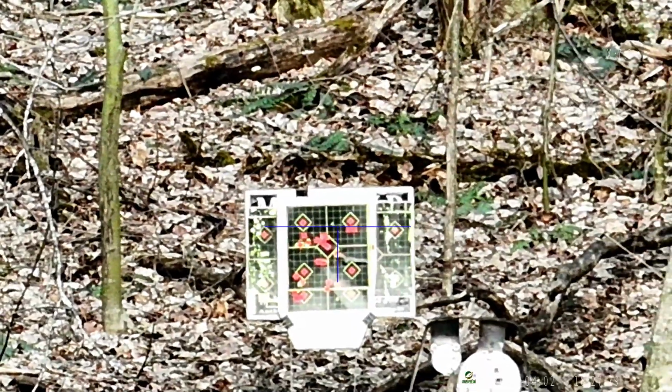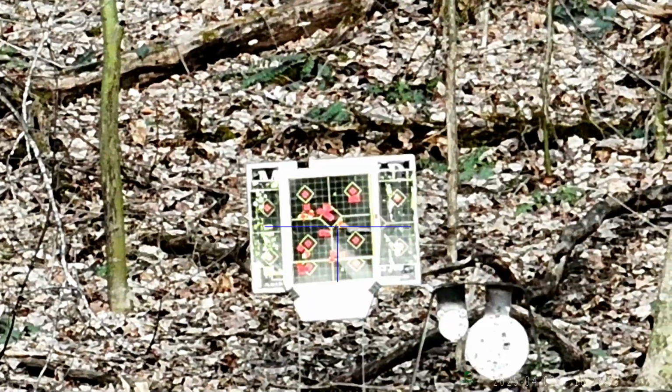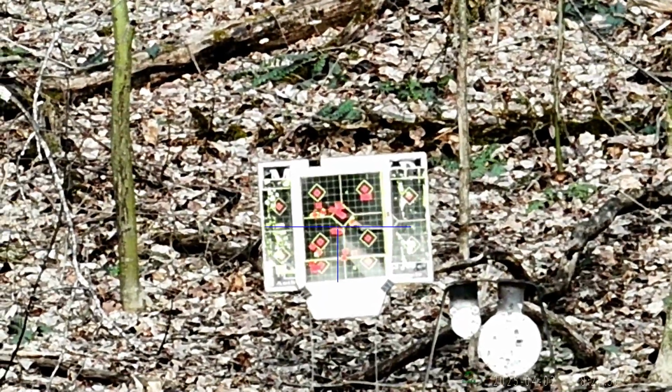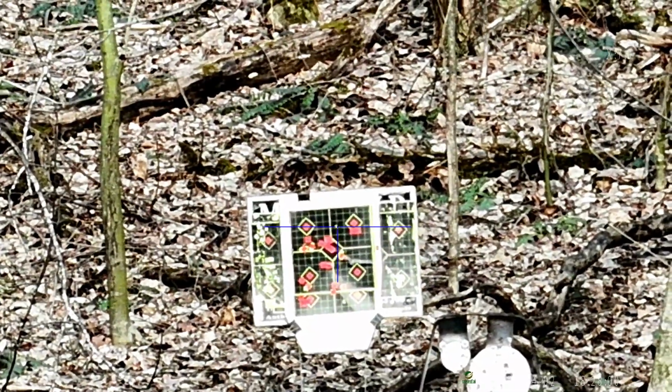Oh, I think I see that one. That one's there. So we were aiming here. We're aiming right there, and we hit right there.